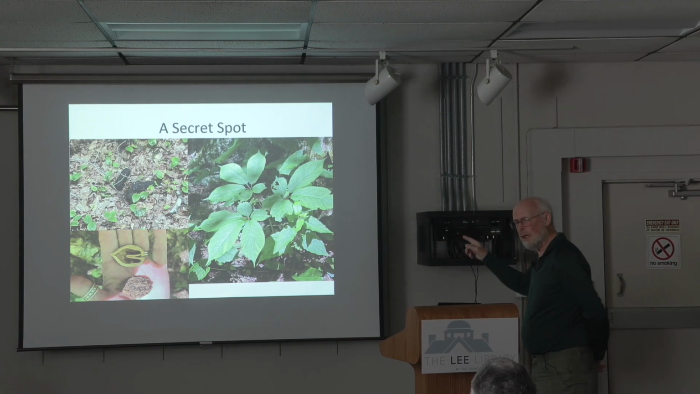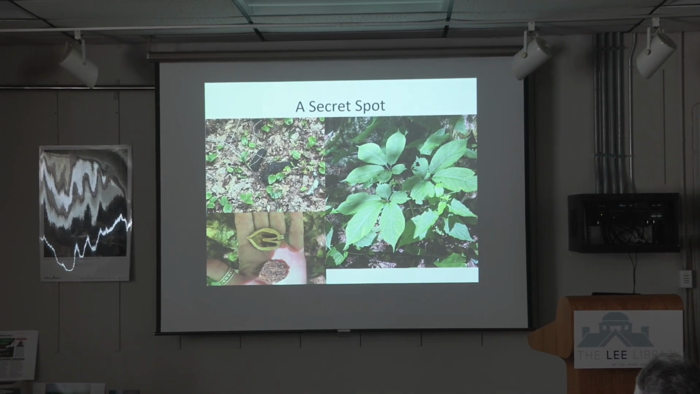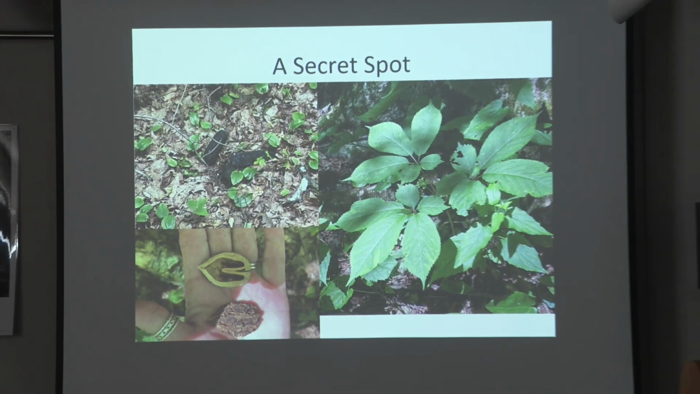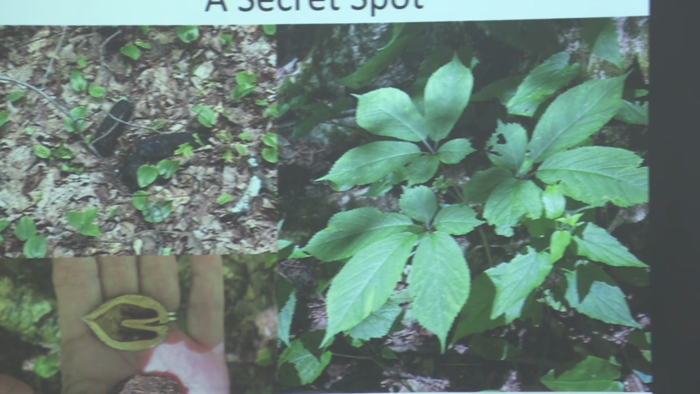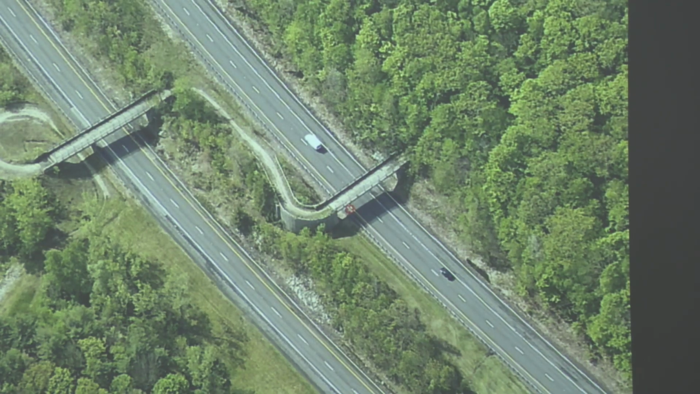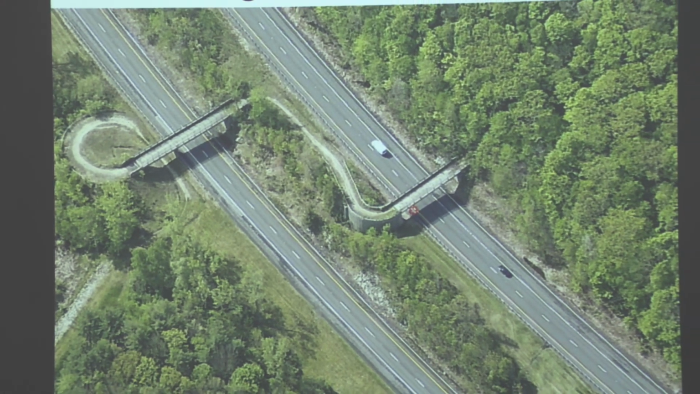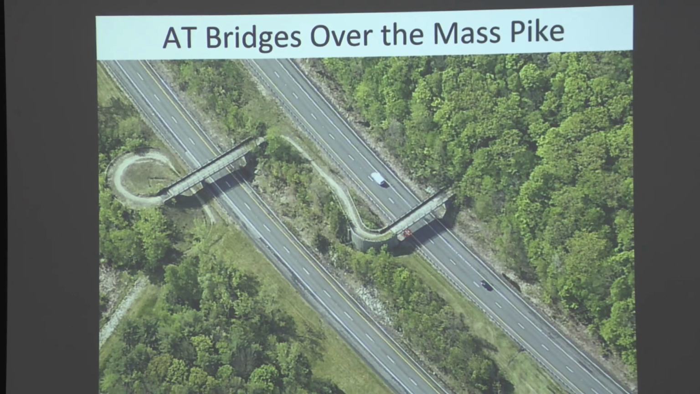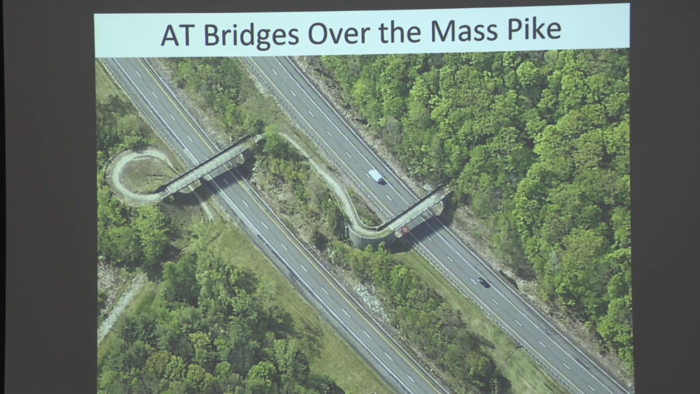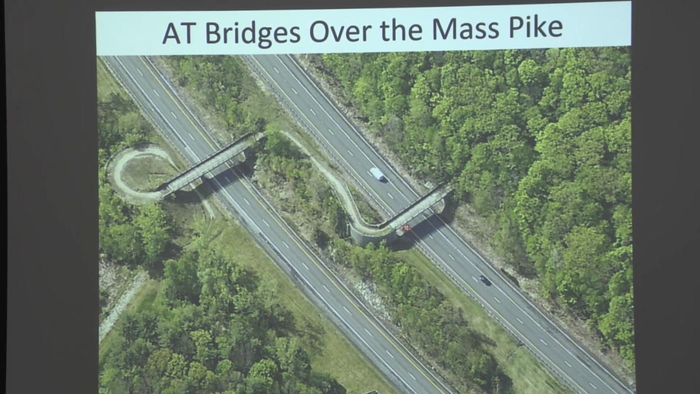So the bigger picture on the right, anybody know what that is? That's why I can't tell you where it is. So yeah, our trail lands, we've got some really interesting places. Those lands have been protected for at least 50 years now, and so we're starting to see things go to a more natural, undisturbed state of affairs. The only thing that's disturbed through our trail lands is the path itself, and very little else.